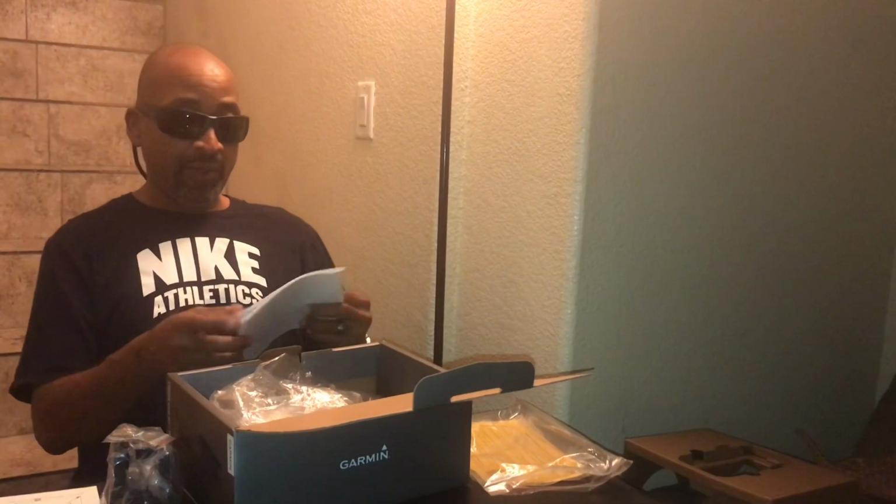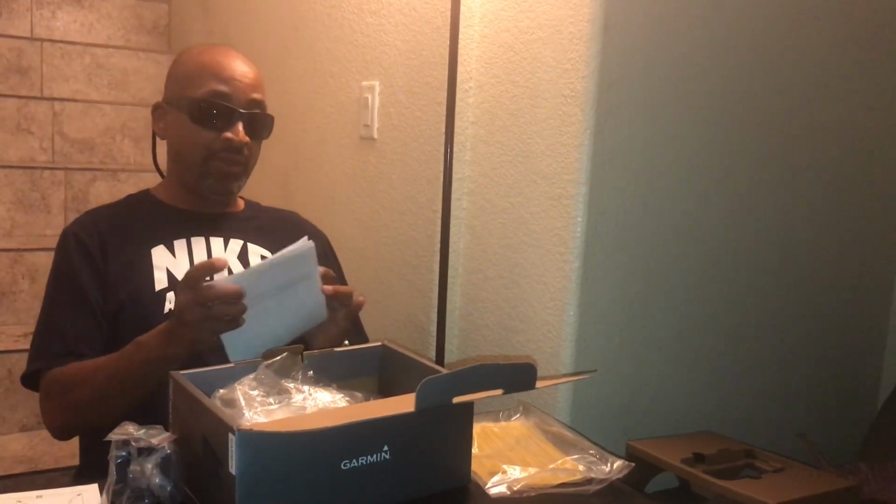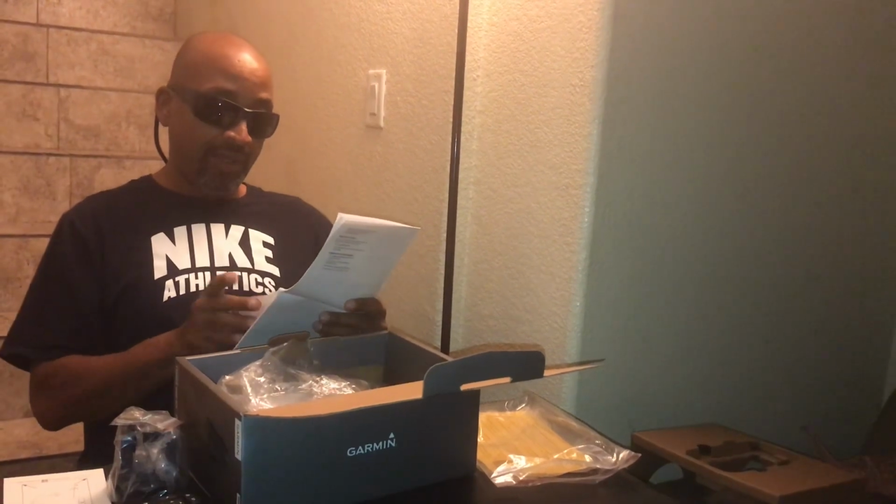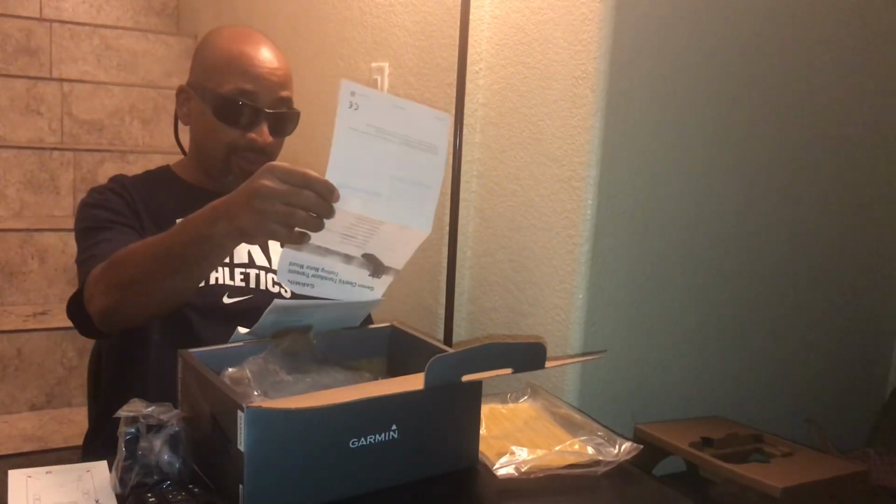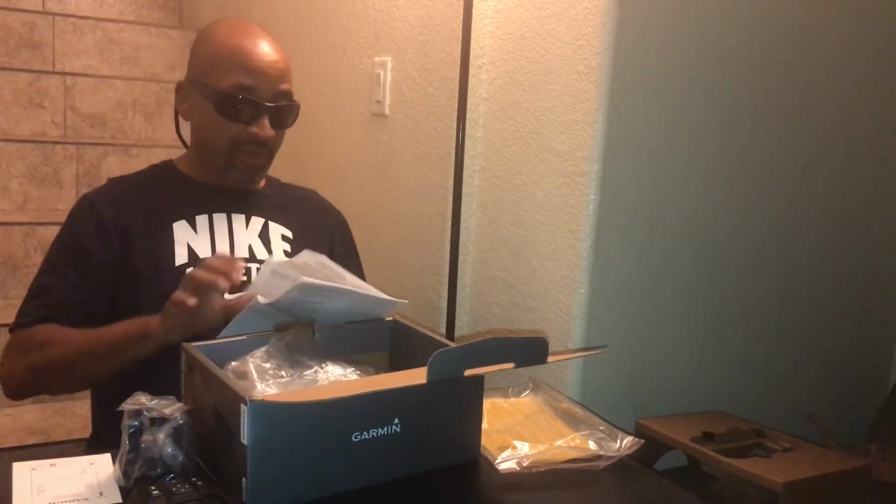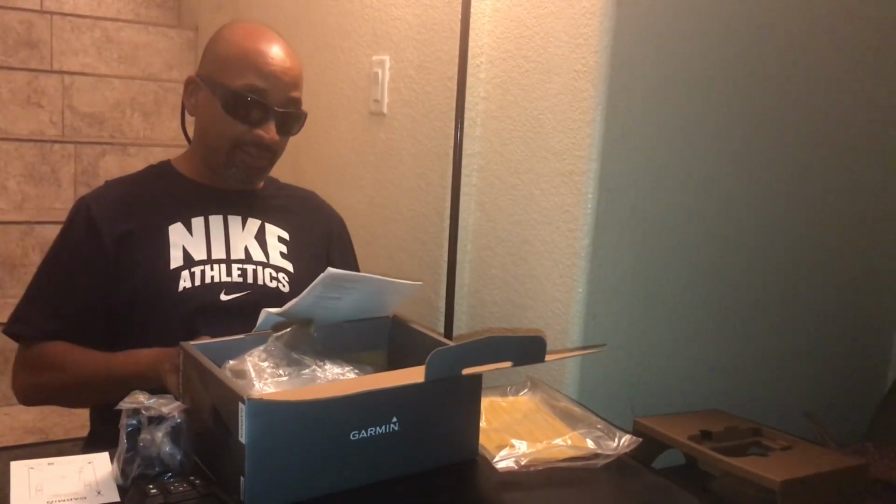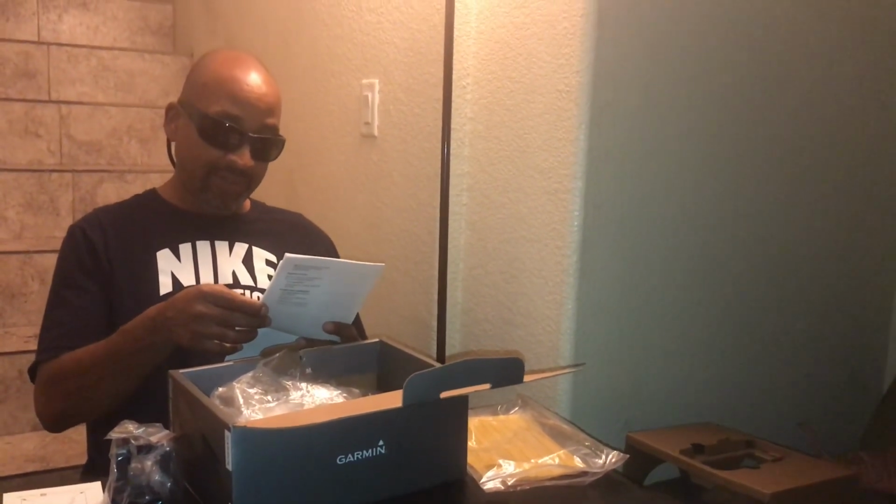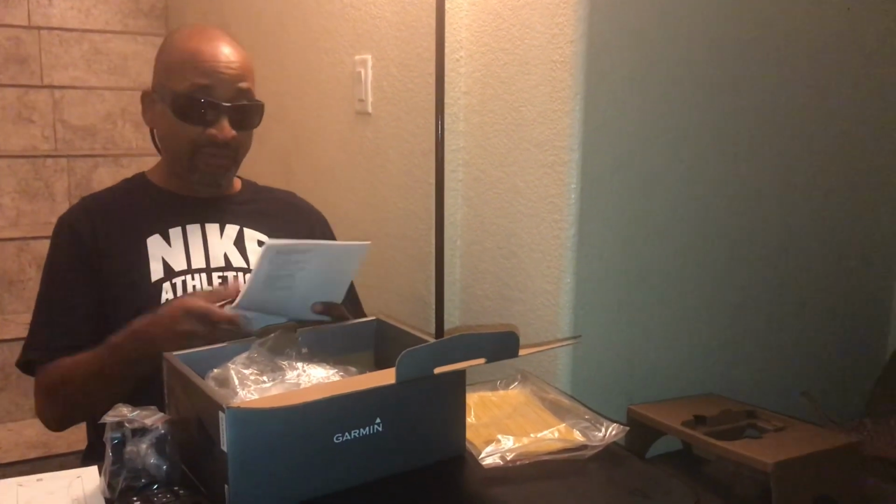I have no problem with the directions being in several languages, but it would be nice if the directions were in English and also having directions. So clearly right here we go. Directions in English. Well, it shows right here. I have 1, 2, 3, 4, 5, 6, 7, 8, 9, 10 different languages.